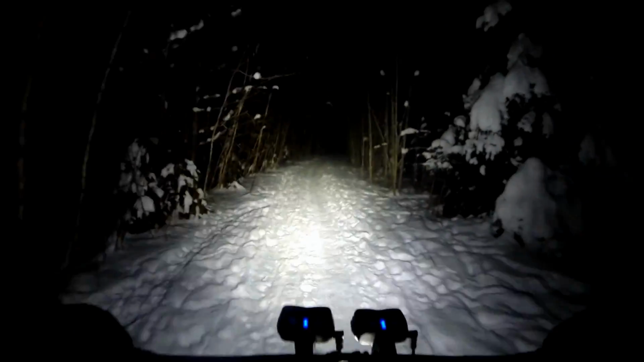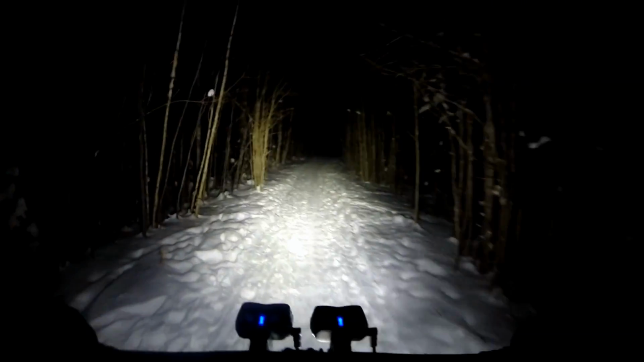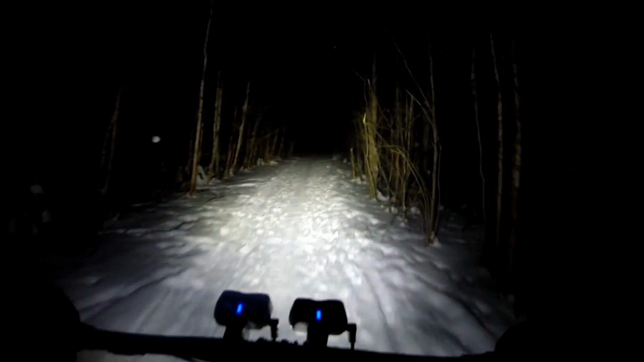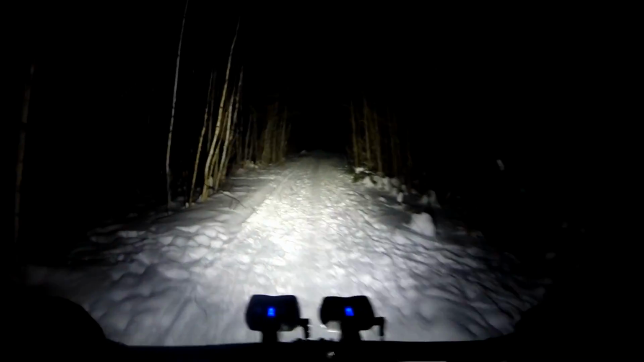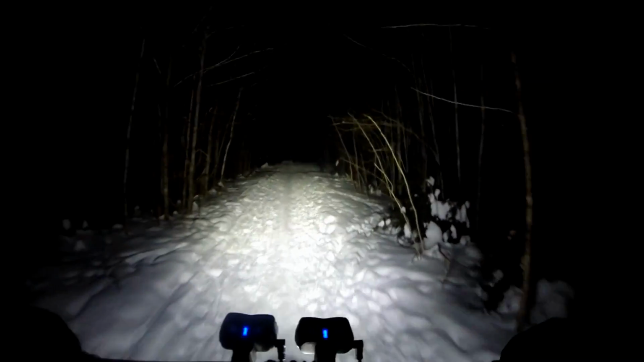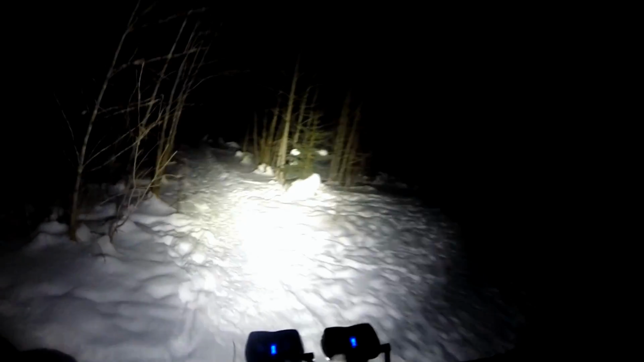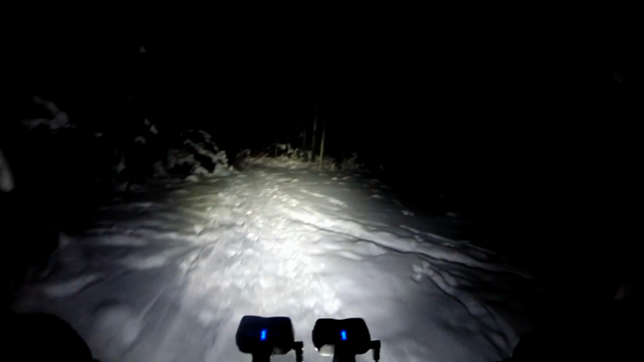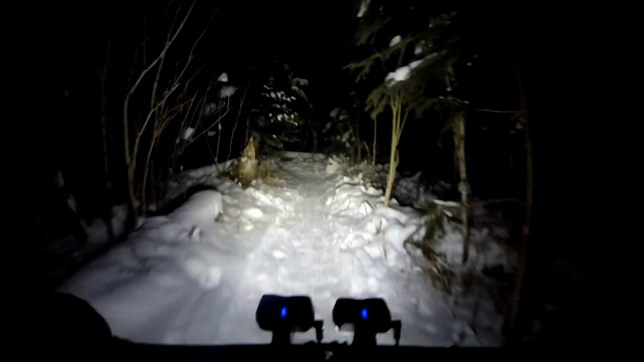I see some very fresh fat bike tracks in front of us, so we may actually run into another fat biker. Mind you, the last night ride, the music video, 2 videos ago, there was, I think, 3 people that I know were in the trails at the same time I was, but we never ran into each other. I saw when their rides were posted on Strava, and somebody messaged me on Instagram and said that they were in there at the same time, but didn't run into anybody. Saw their tracks, of course.